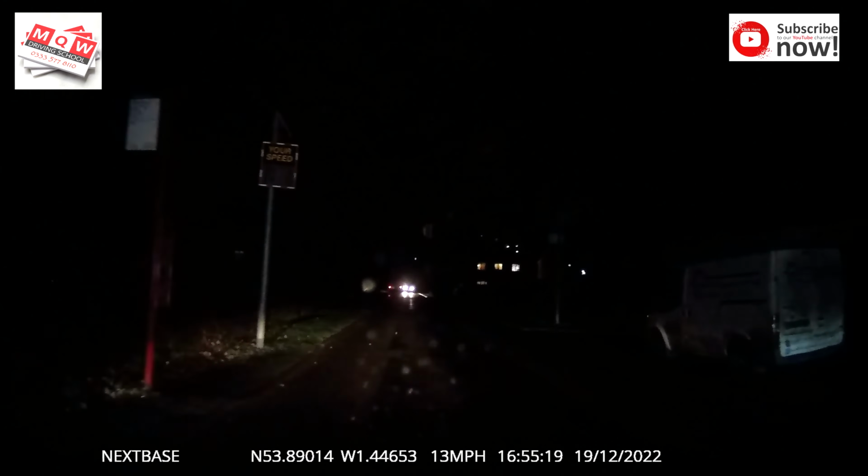Now you're approaching some housing estates, that's why it's slow. You can see some houses on right and left. It can be farmhouses, people's houses. People are coming in and out. Look out for people coming from your side roads.